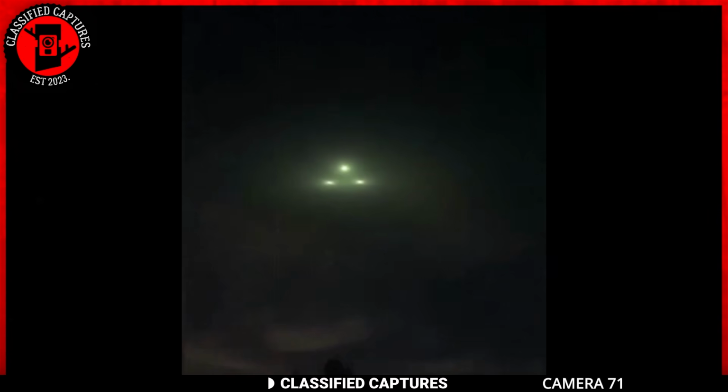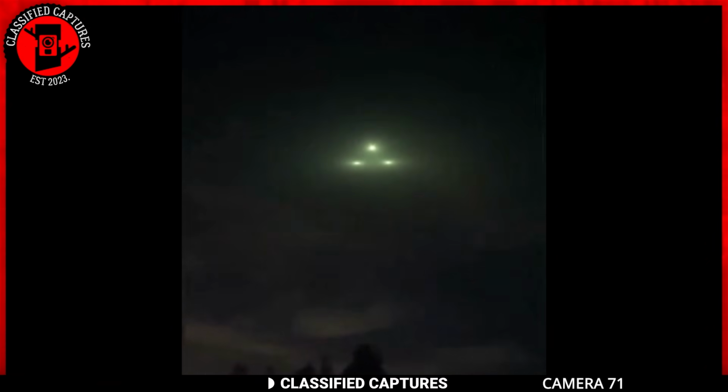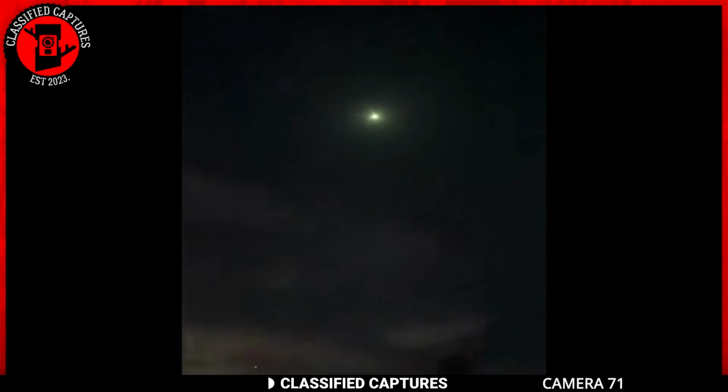The orb descended from the sky and remained stationary in the same spot. Then 2 more orbs appeared beneath it. This, my friends, is how the craft was formed. Could this be a UFO? It's certainly possible. The shape and behavior of the craft are unlike anything we've seen before. But then again, what do you think?